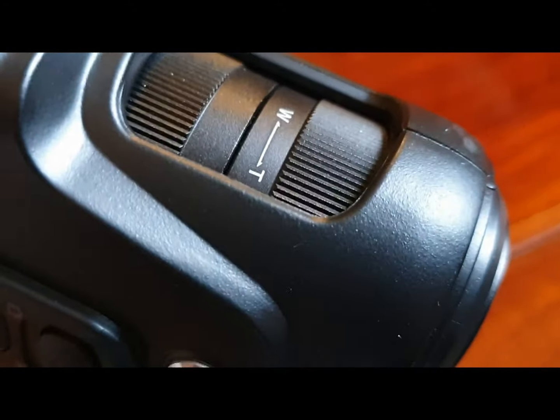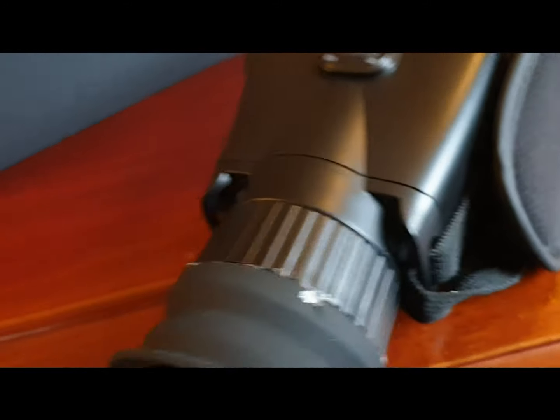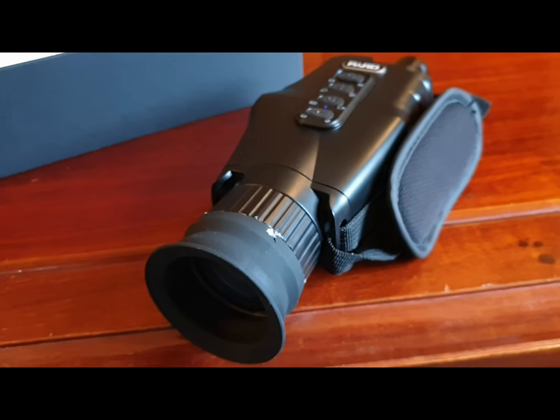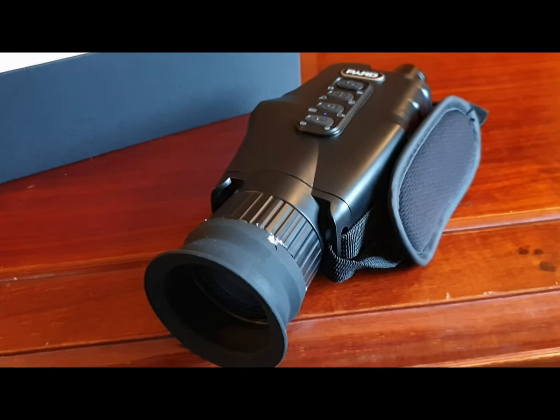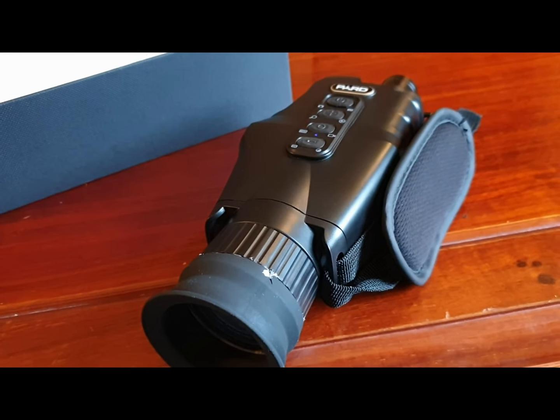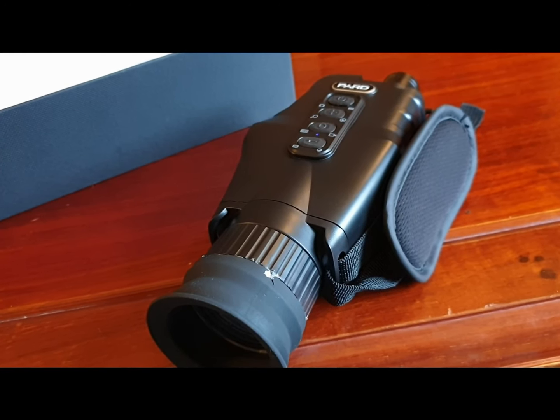Other than that, optical zoom 1:6, focus, recording, and you can stream. You can activate the Wi-Fi and stream to an app on your phone. You've got all the controls. Great bit of kit. So coming up is the footage that myself and Bruce and Davey recorded out and about in Aberdeenshire in midsummer. So it was still quite light, sort of getting on for midnight.